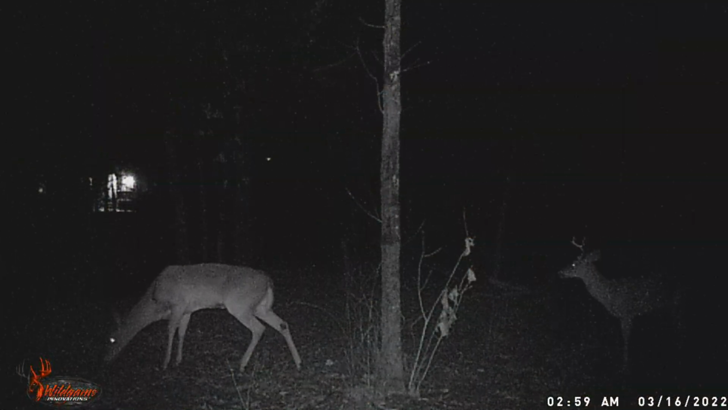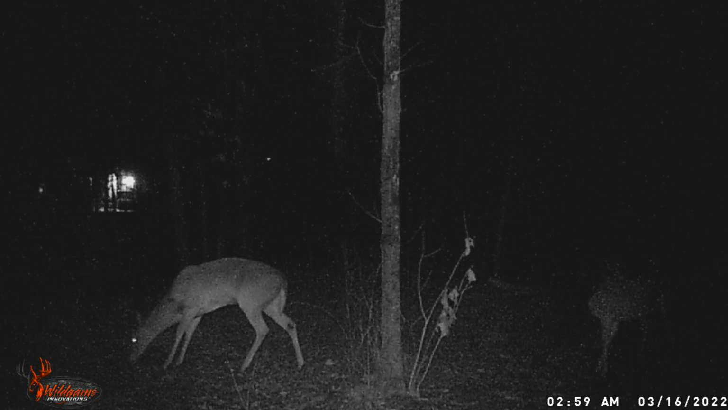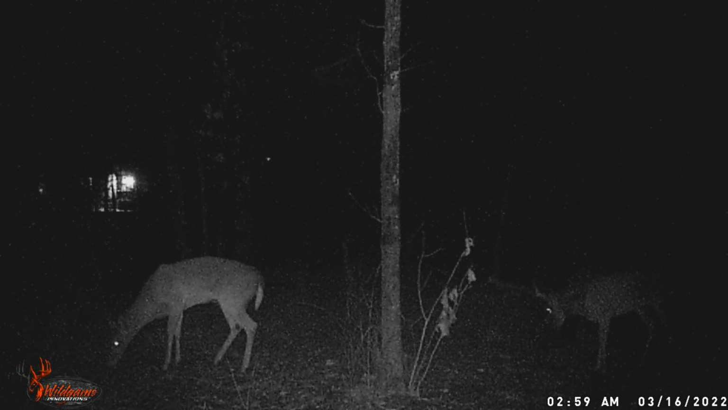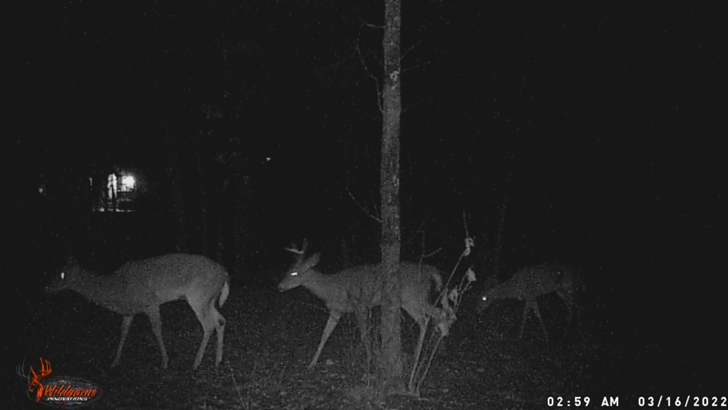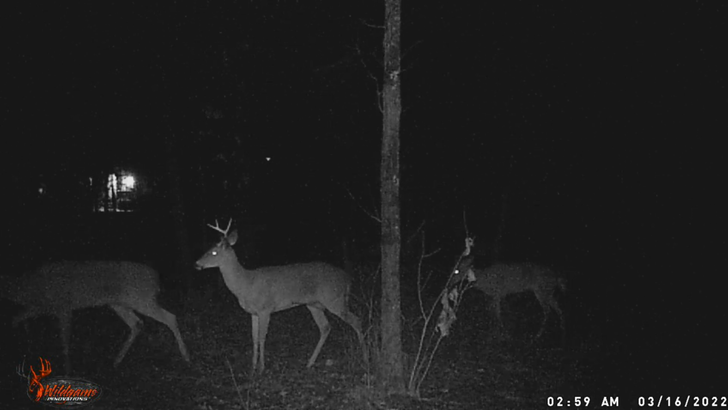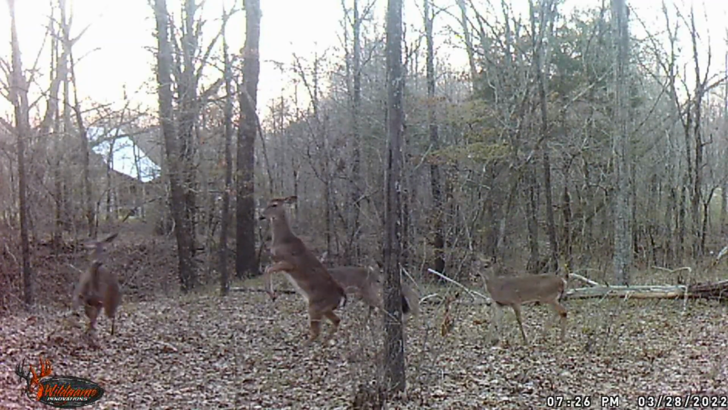This is March. You can see it looks like it's sleeting or snowing here. That buck still has an antler. We're talking March 16th, and that buck right there still has 1 antler on his head. They usually lose them by February. And now look here. This is that same spot right on the ridge.